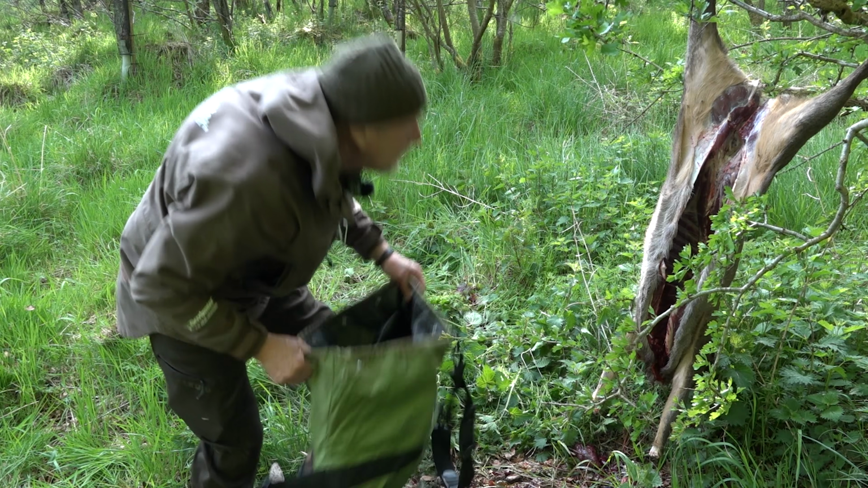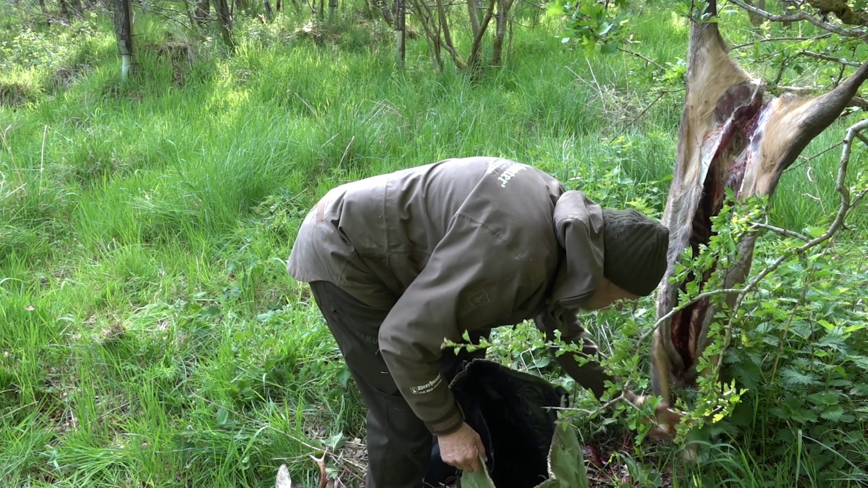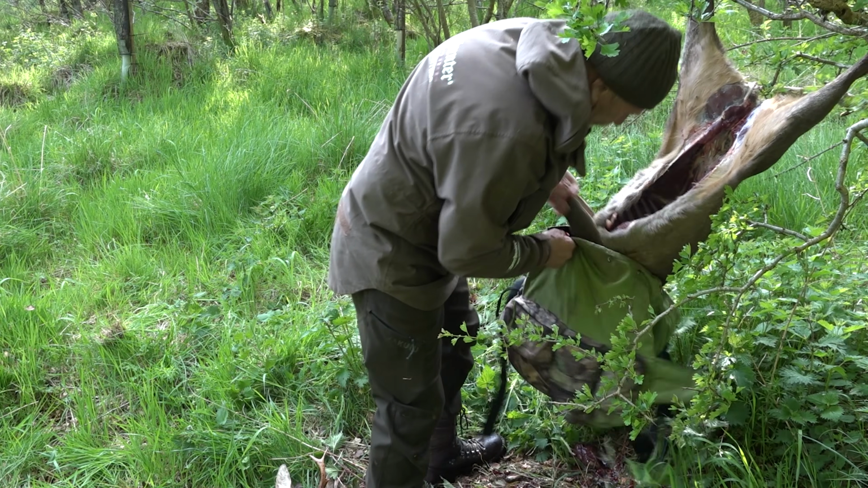So walk 17 miles from the car and shoot a deer 100 yards from it on the way back. I sometimes wonder whether they just get out of the car, have a cup of coffee and then go shoot the deer, but anyway, there you go.